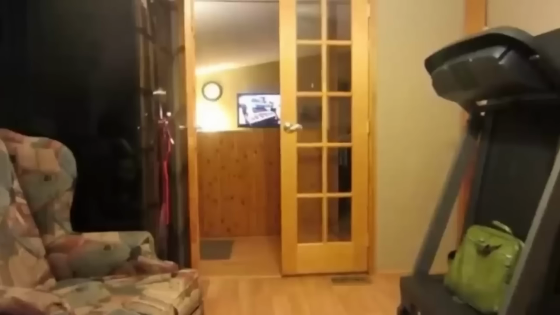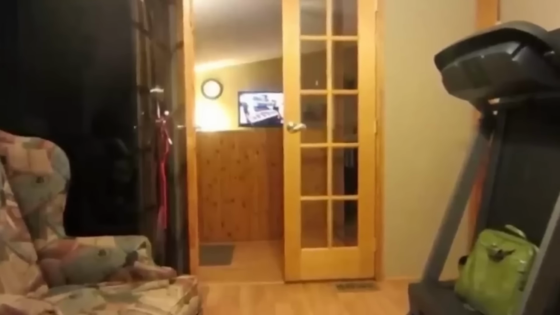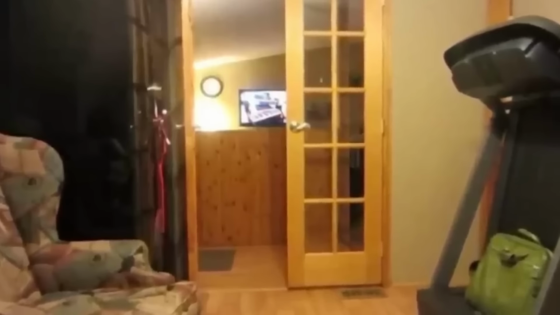A woman shared a picture of her new room setup on her Facebook account, excited to show it to her friends. However, the comments she received weren't about her room. They were about something else.